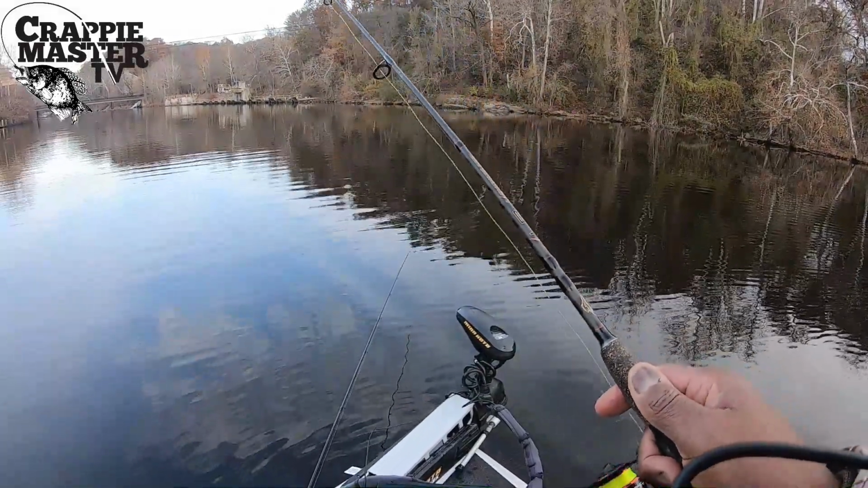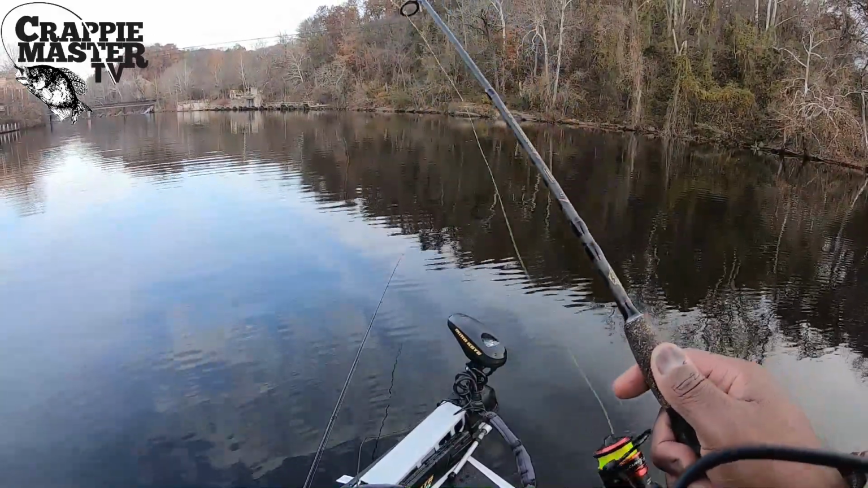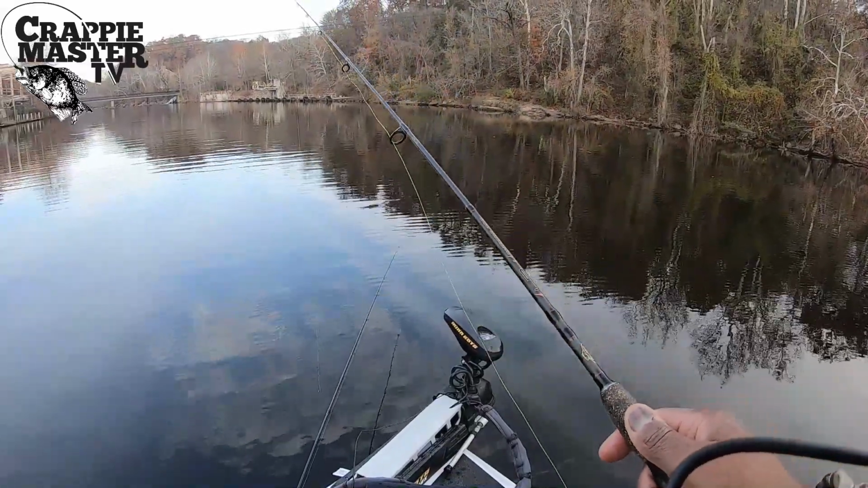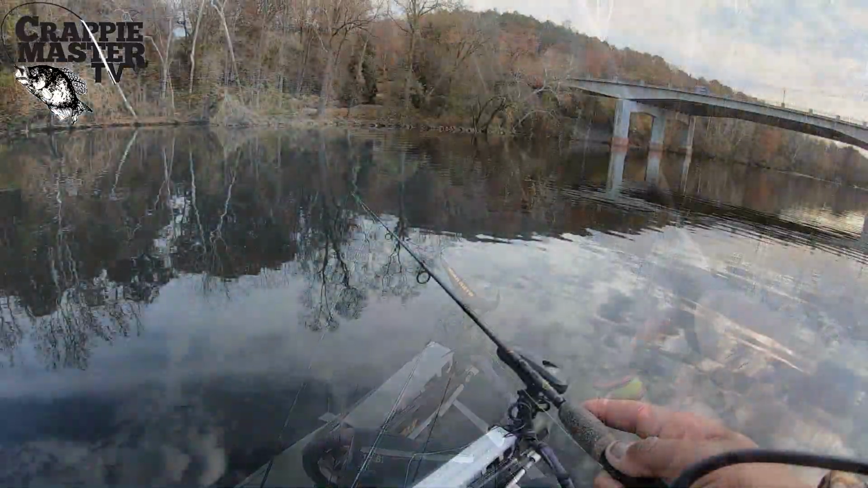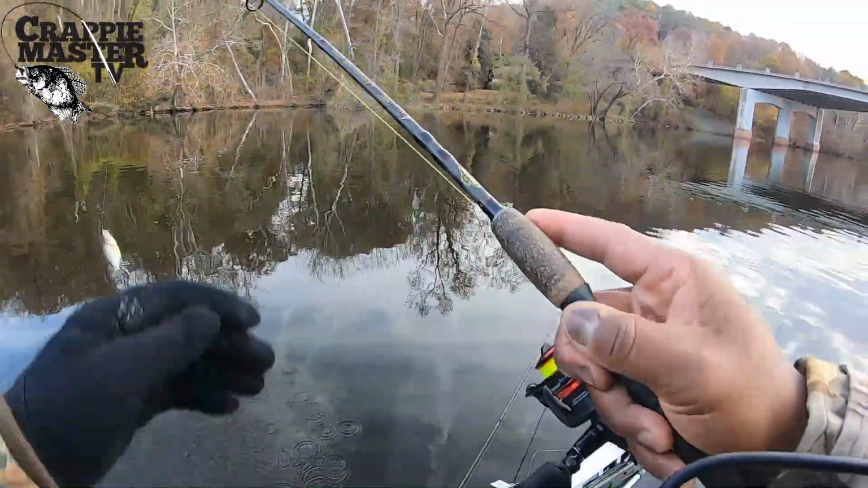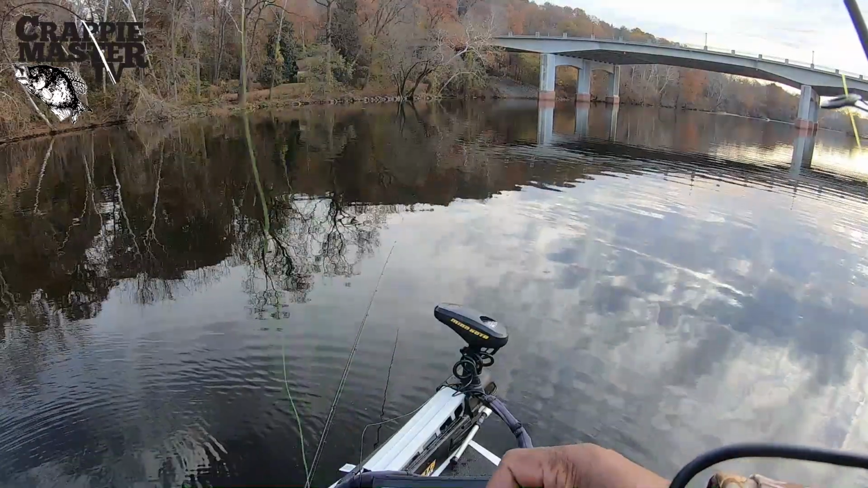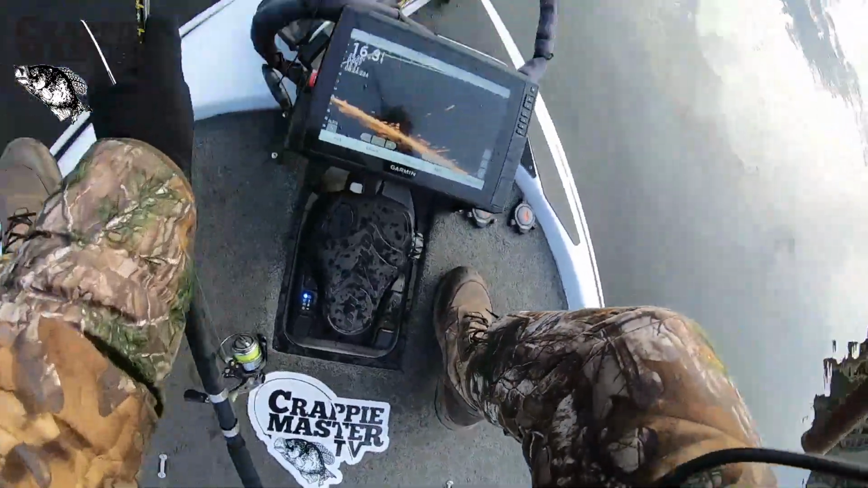Look, I can see my bait from ways out there. I like having it drop down and watch him come up and get that thing off. Hey, look at that. It's falling. There's one right there. He missed it. Got him. Tricked him on the fall. Little bitty one there. I was going to say there's definitely a lot of fish out here.